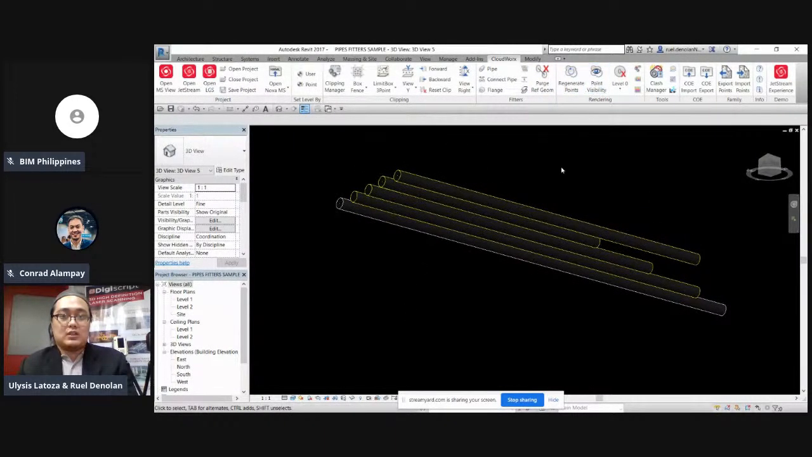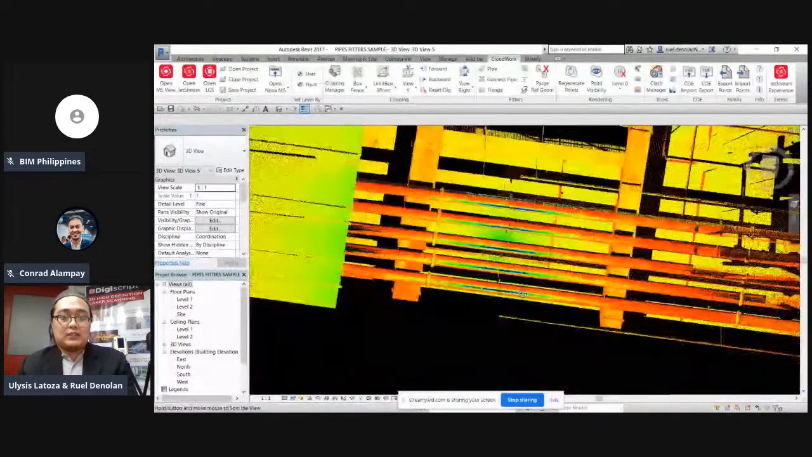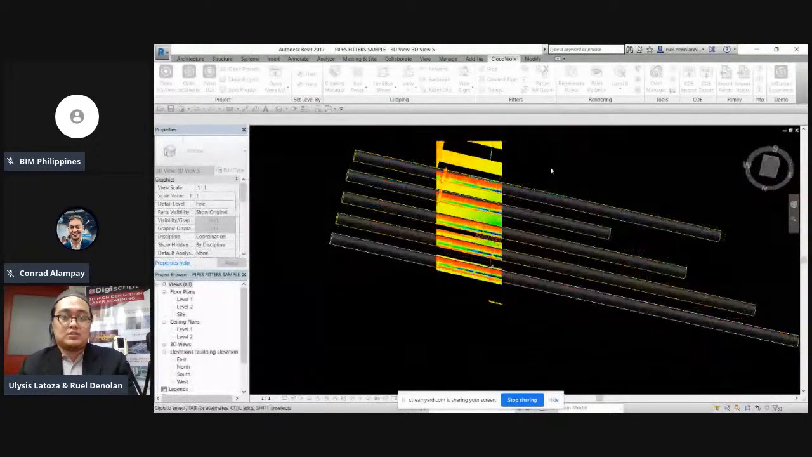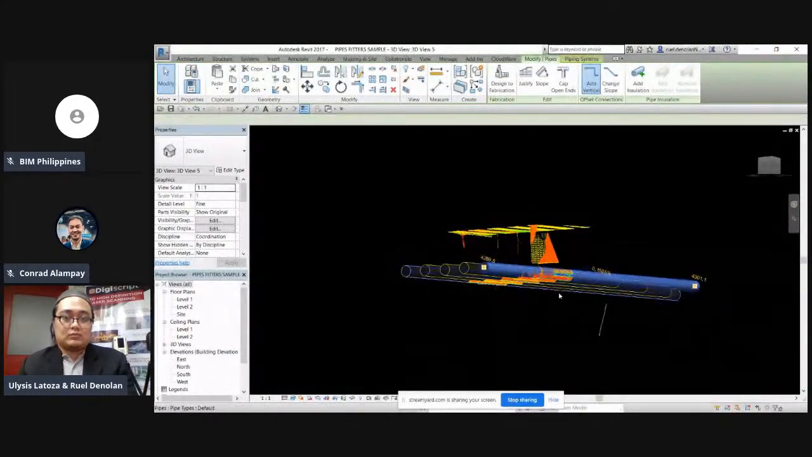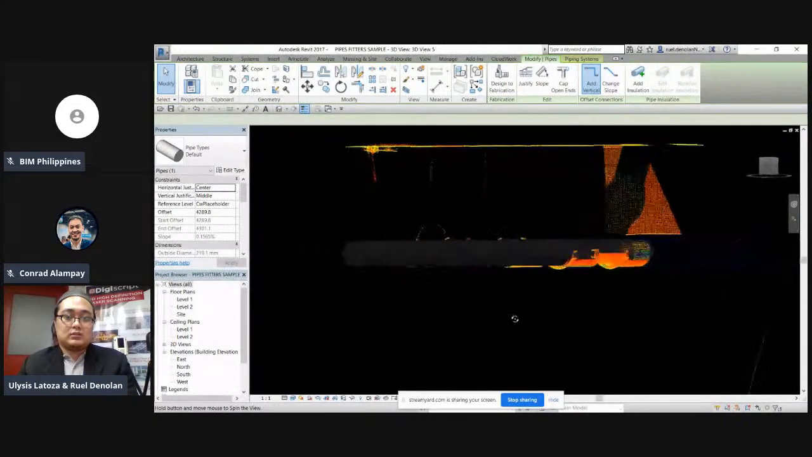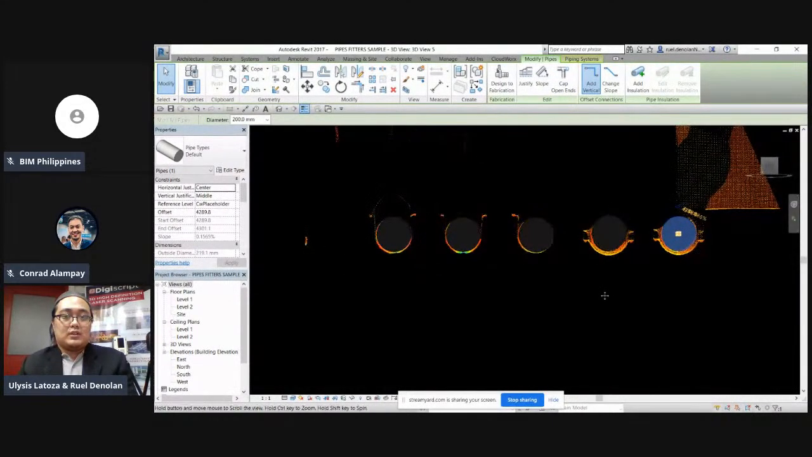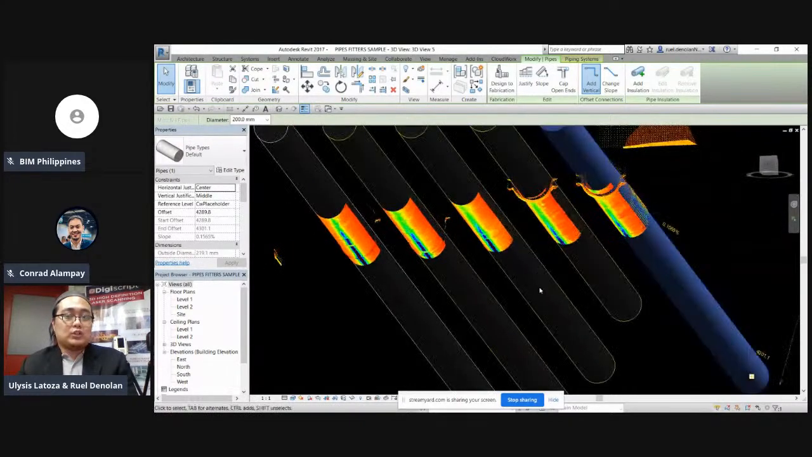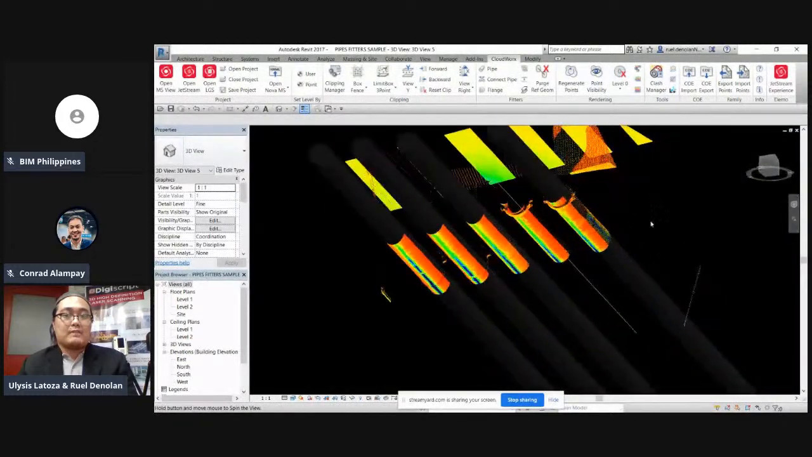Balik lang muli tayo sa point cloud. Then, para makita na rin natin, i-fence ko lang. Fence lang ako ng siguro this section view. So, ayan, yan yung object na automatic na na-generate natin from point cloud data.